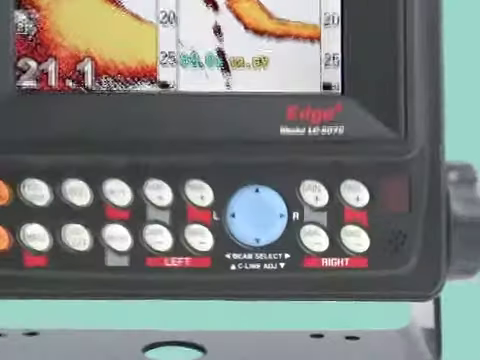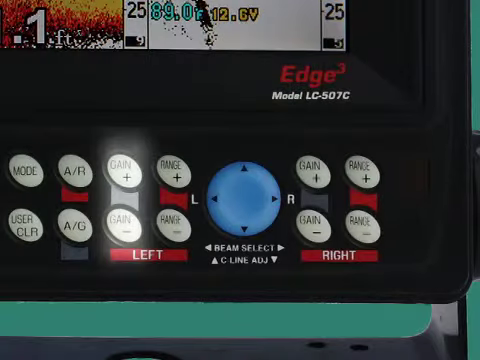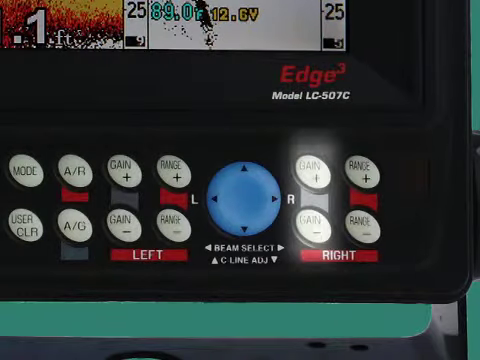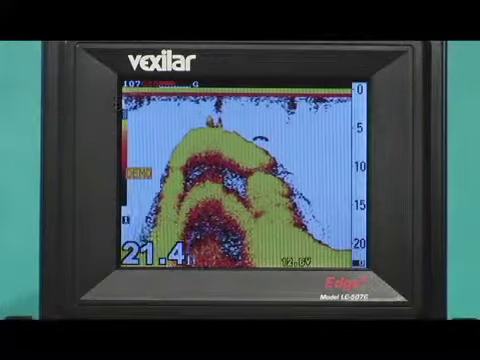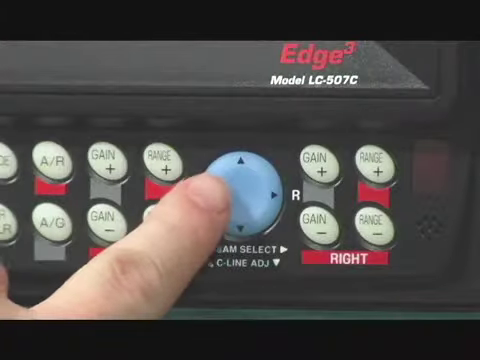The gain plus and the gain minus keys control the gain level when the automatic gain control is off. There are two sets of gain controls, one for each beam. When only viewing one beam, either set can be used to make gain level changes. The range plus and range minus keys work the same way the gain keys do, but control the current depth range for each beam. The round blue key has several functions.